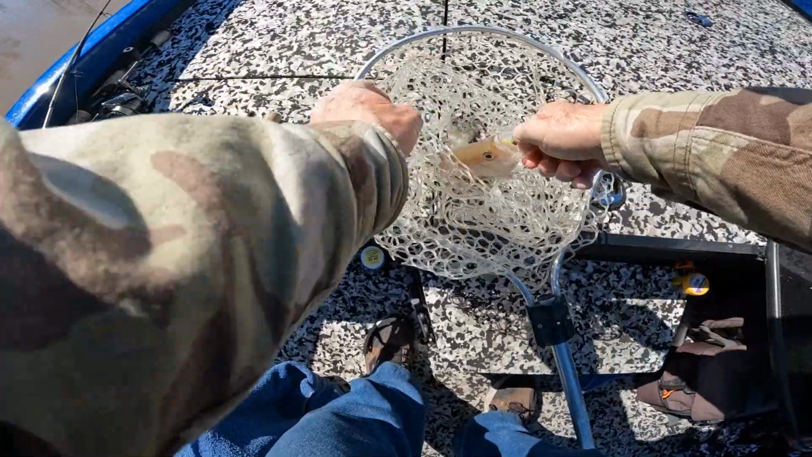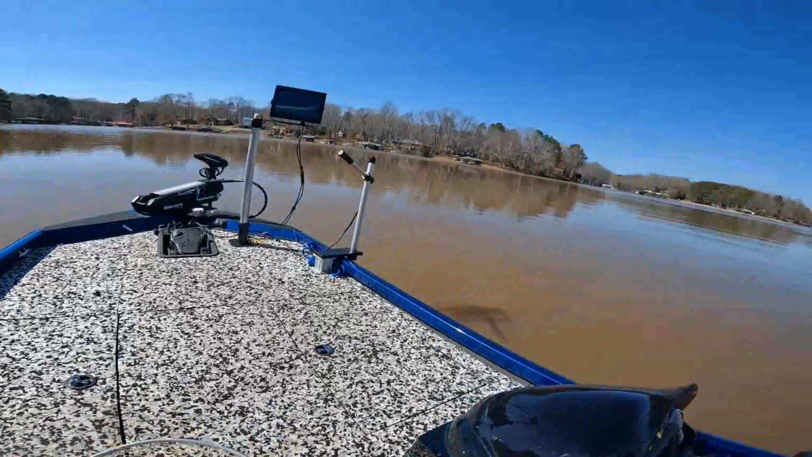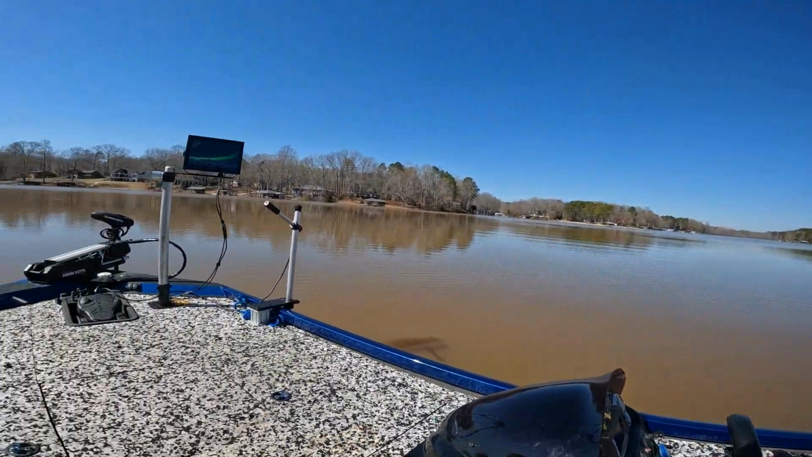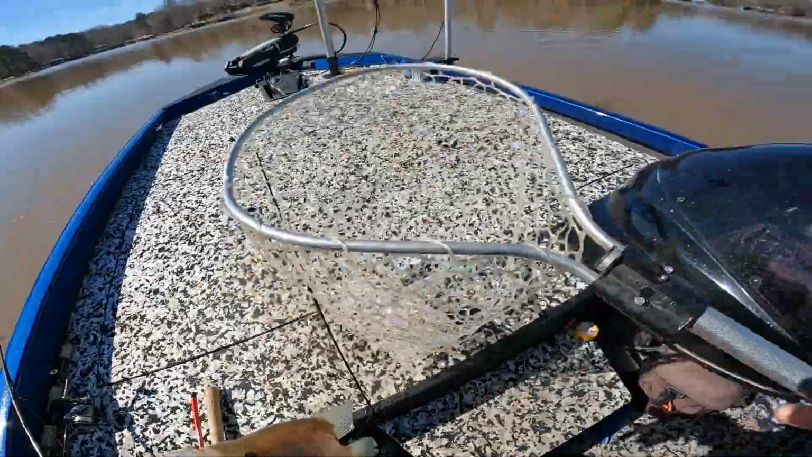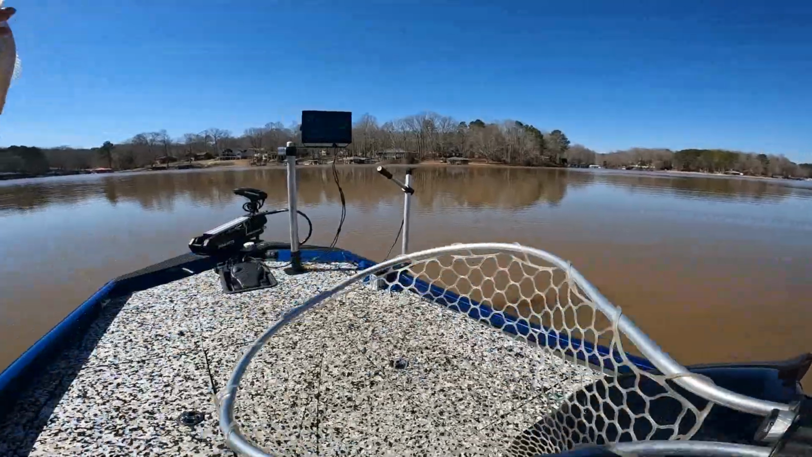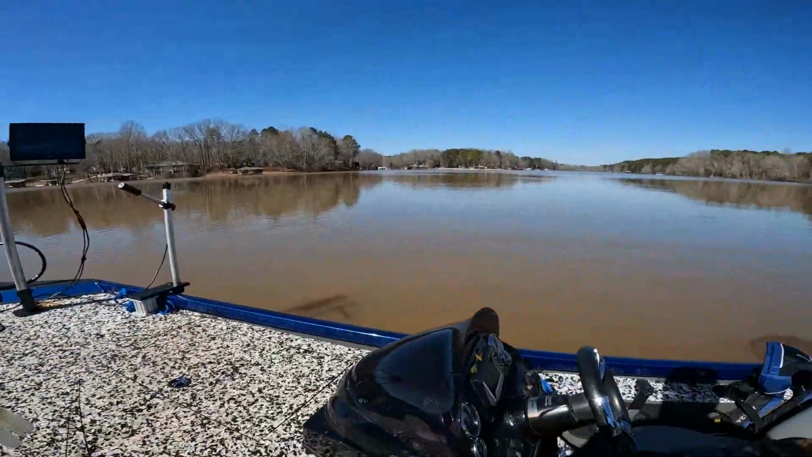Actually, guys, y'all have never seen me fish back this far. I can see my truck. That's our public boat ramp, the subdivision boat ramp. If you live in the subdivision, you can use it. So, I got the line messed up in the net here. There you go.